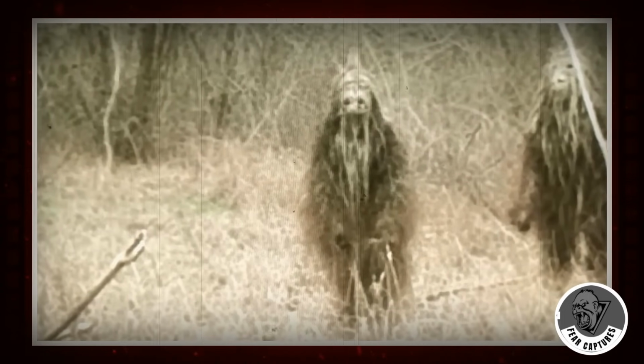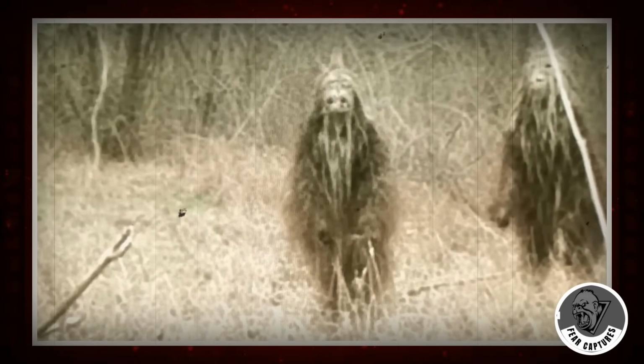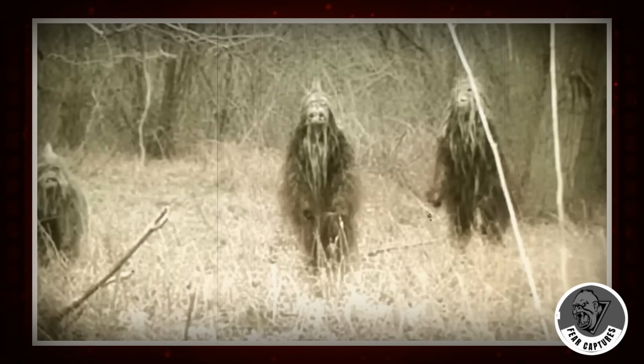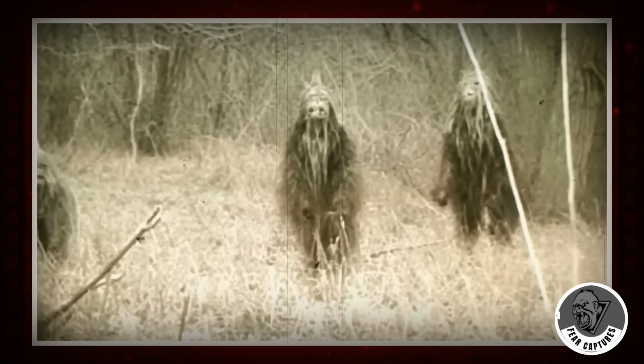Or could these costumes be related to a pagan ritual, or maybe they're shamans dressed to connect with the forest's spirit? But what if they're not human at all? Could these be guardians or forest spirits? If they are, why are they revealing themselves to someone with a camera?